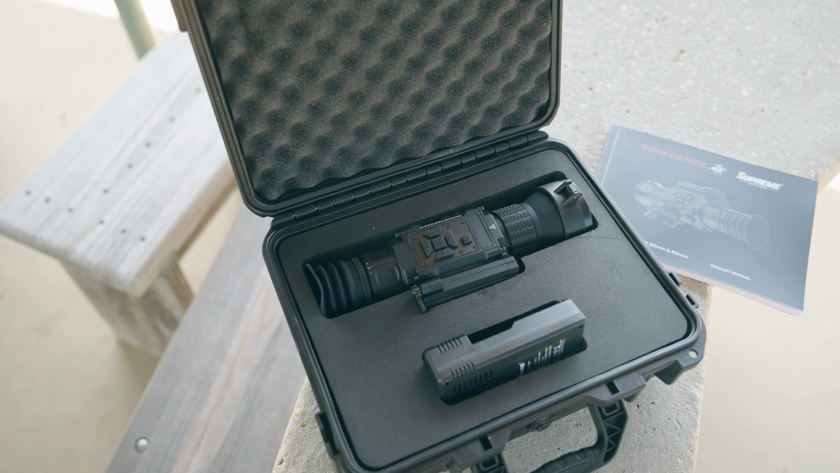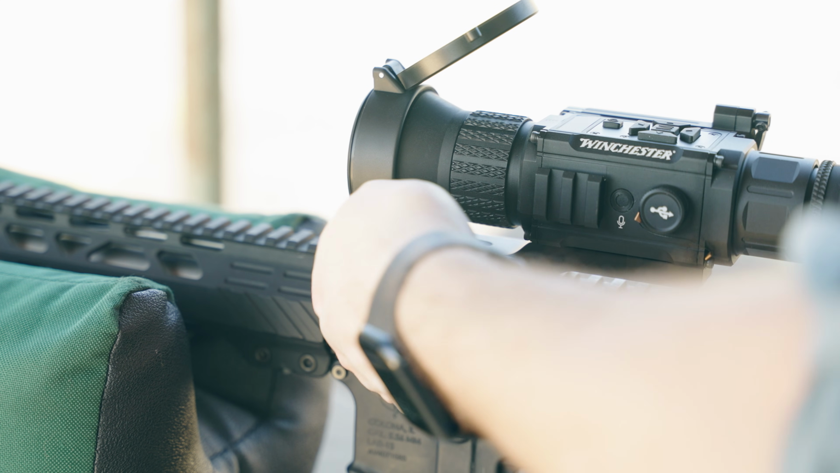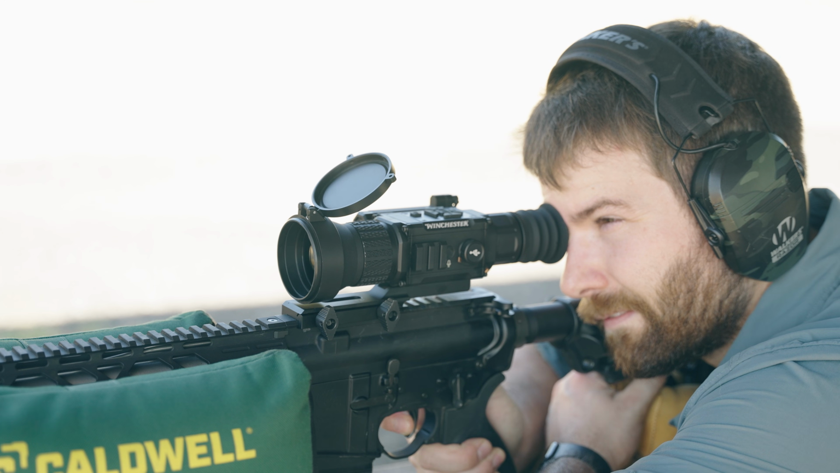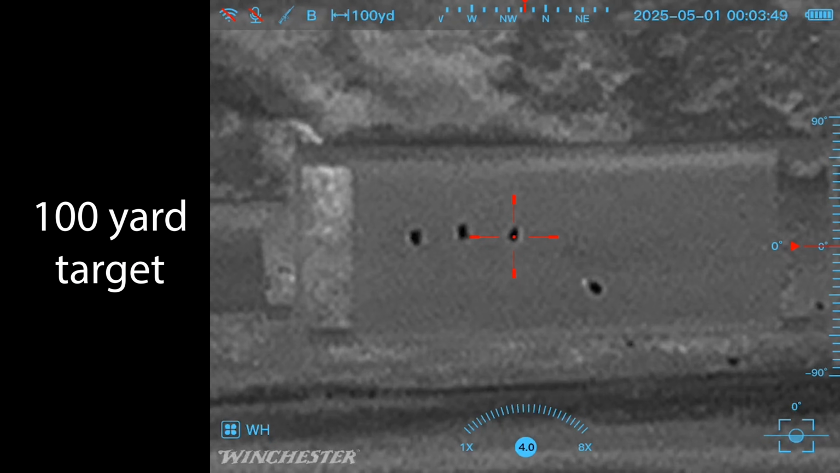First time out to the range, admittedly I didn't read the instructions. I just played through and tapped through the buttons, and the user interface was good enough that I could figure things out. The zeroing on the optic also was not hard, was easy to get a nice zero. I could see the impacts at 100 yards, which makes life very, very easy.